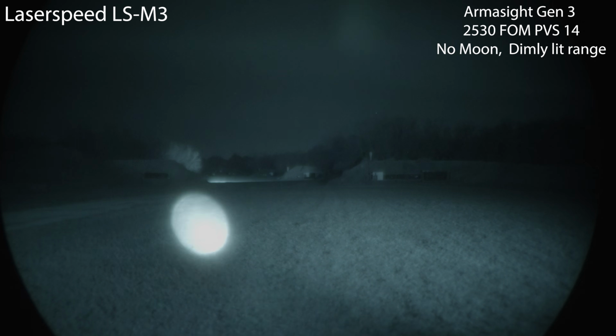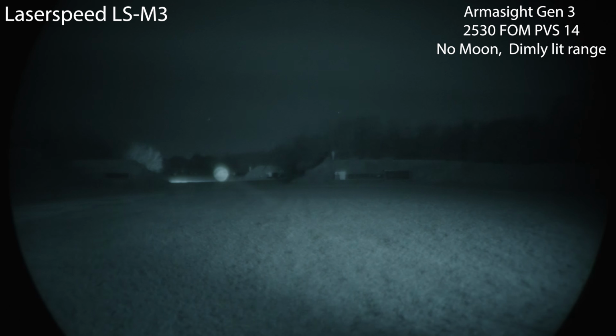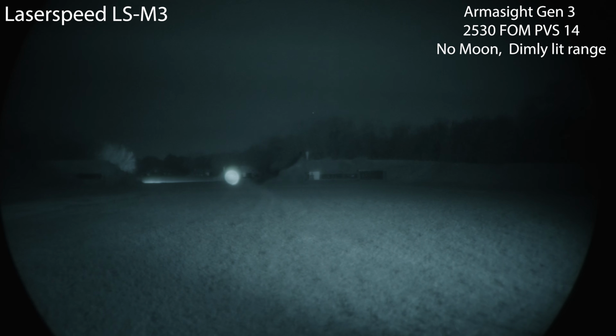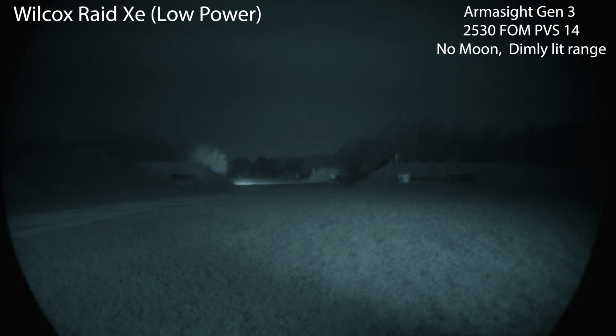But let's go to illuminator only, and we still can narrow and illuminate quite well. Get plenty of punch there. Obviously the 300, 200, and still can drastically overpower the 100. Okay, we're going to be looking at the Raid X next.